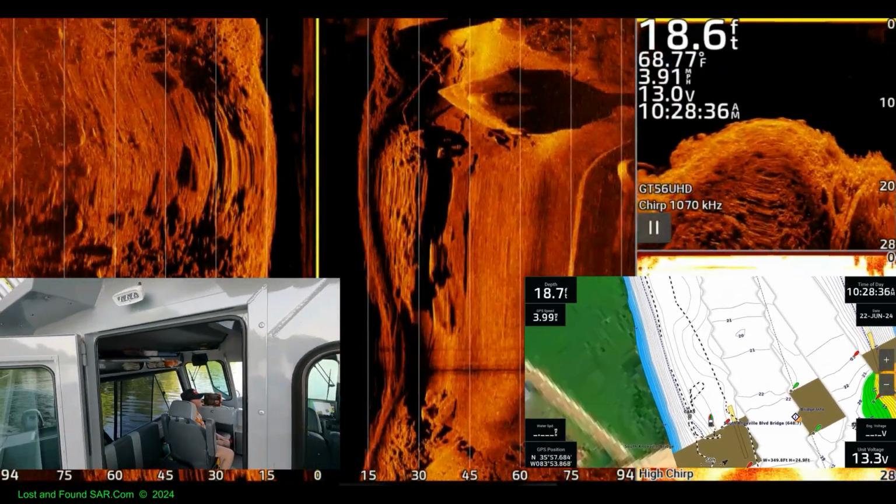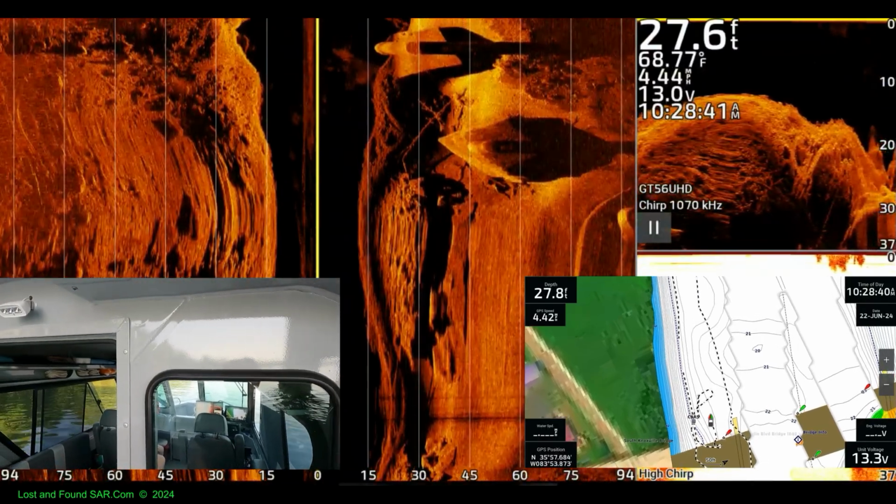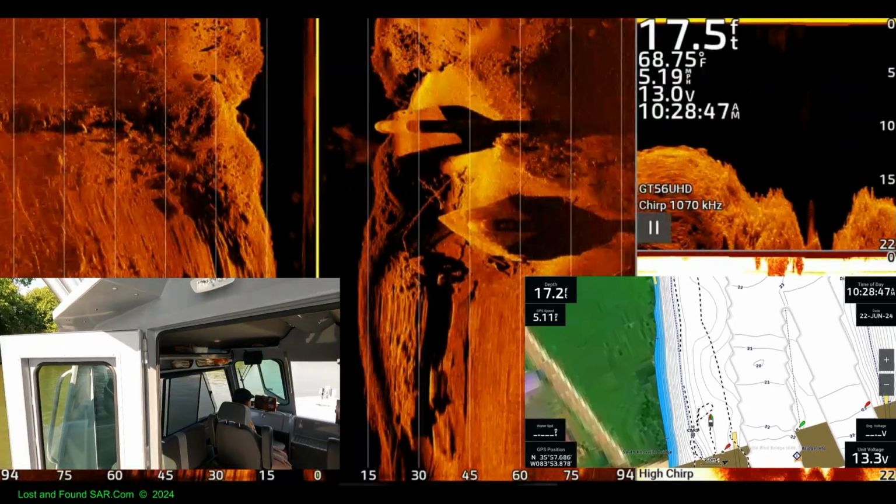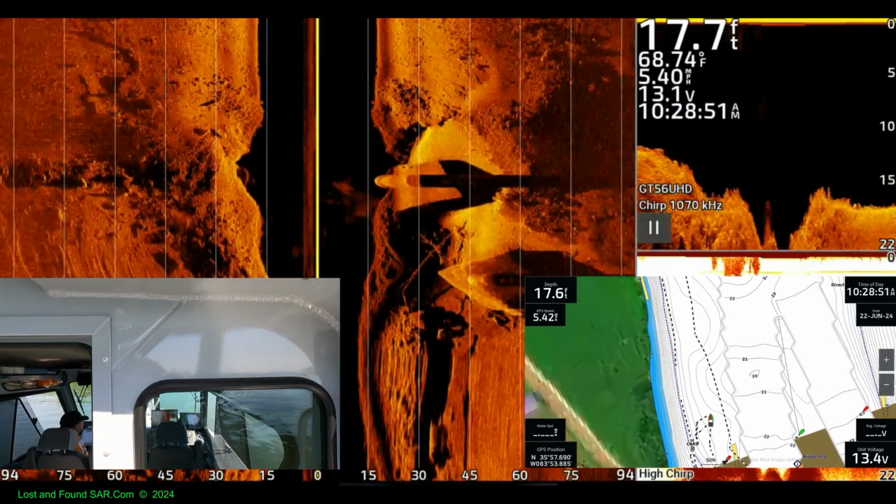Back it down. Why? I want to get there. It's good to run that motor a little bit past idle anyway. It's a lot of idling for a little guy. Are you in good depth?